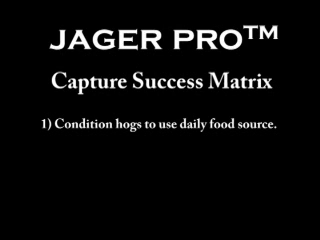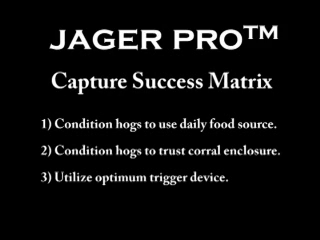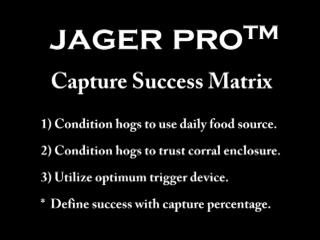First, hogs must be trained or conditioned to use a location as a daily food source. Second, hogs must be conditioned to enter and trust the corral trap enclosure in order to receive this daily food source. Third, you must utilize the optimum trigger device in order to capture the entire sounder group. Success or failure will be defined by the capture percentage.